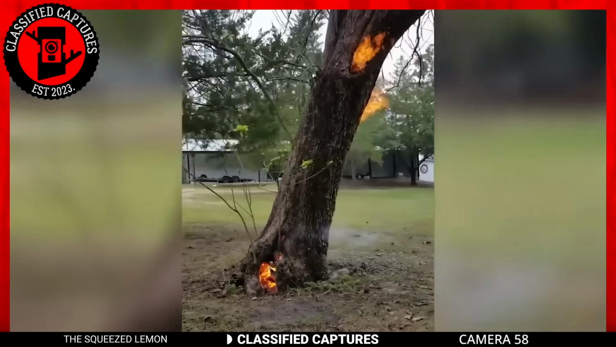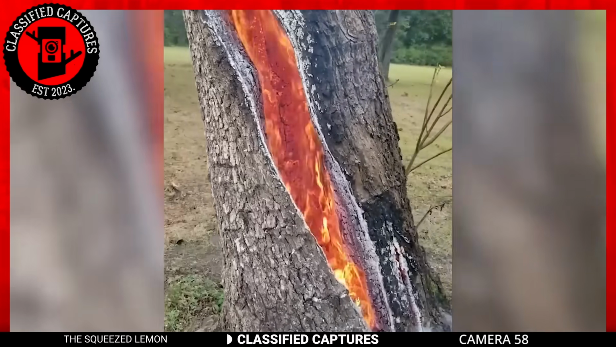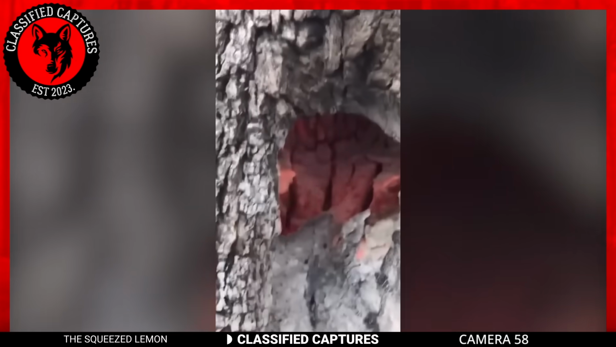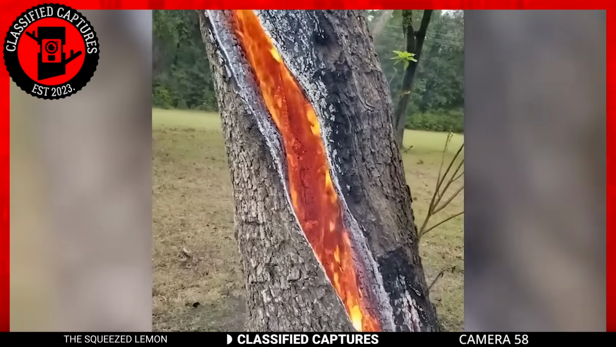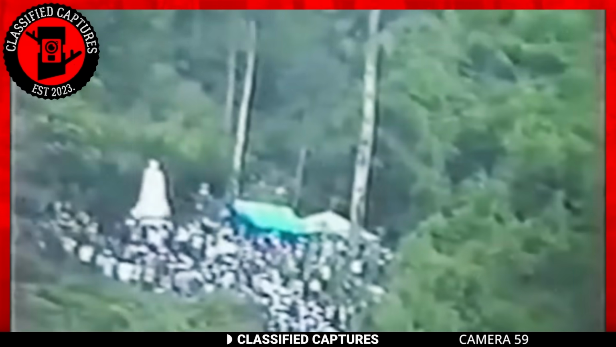When experts were called to assess the situation, it was concluded that the tree was struck by lightning, which set it ablaze. So to quench the fire, which was sure to spread, they had to cut the trunk open. Just look at those yellow and orange flames. Beautiful, but dangerous.